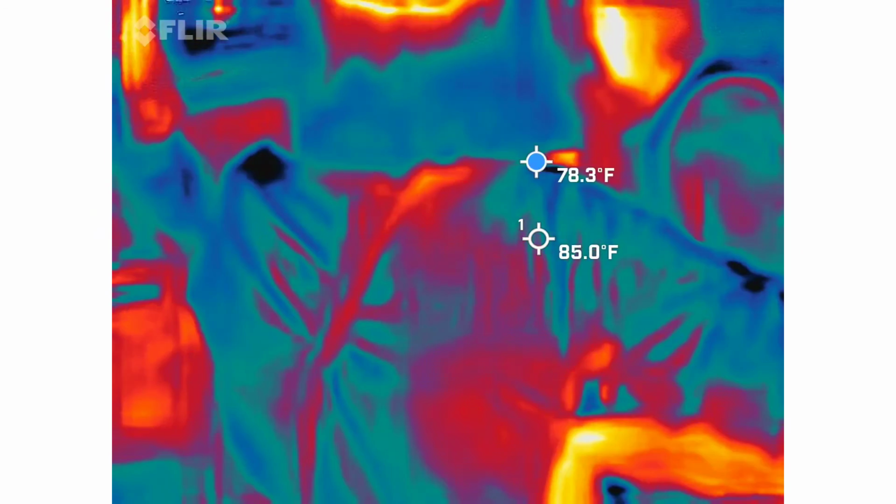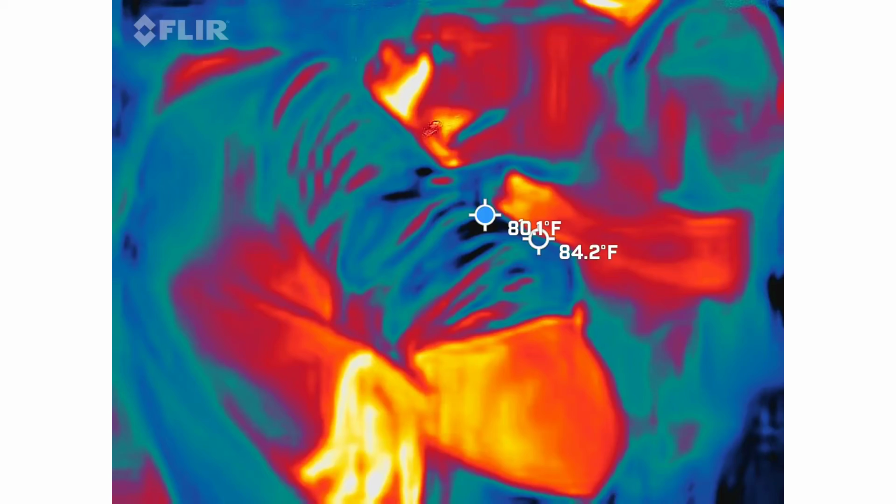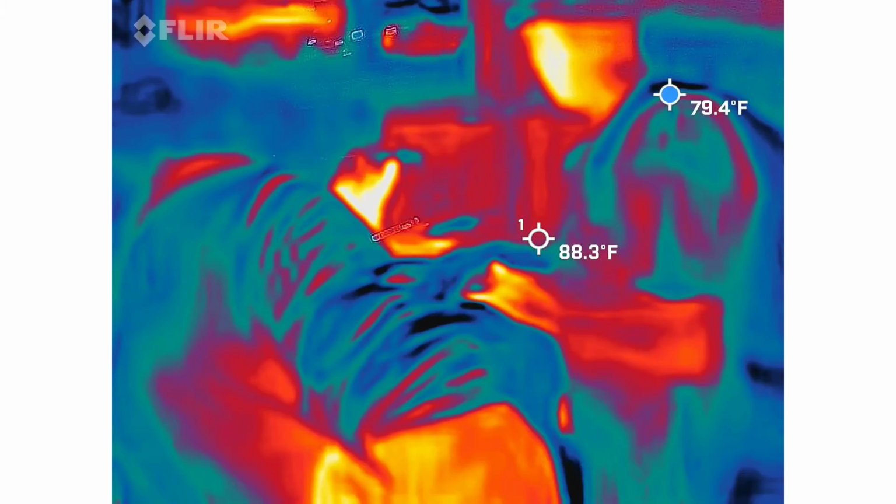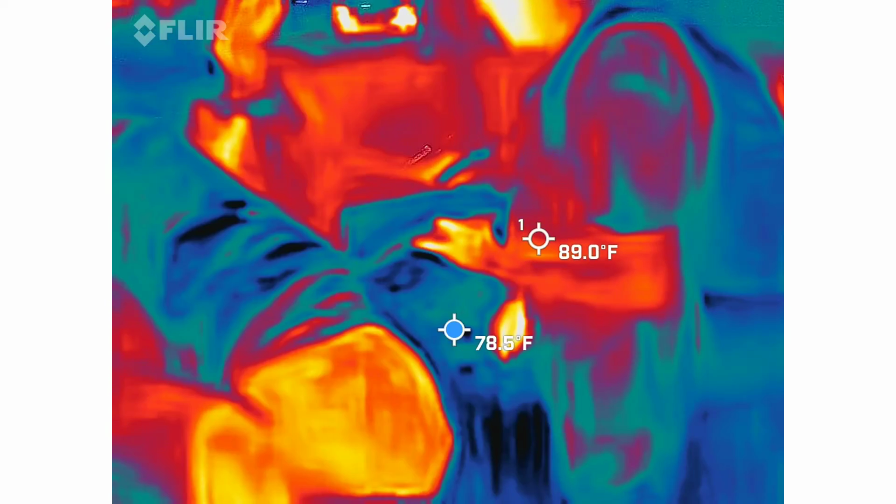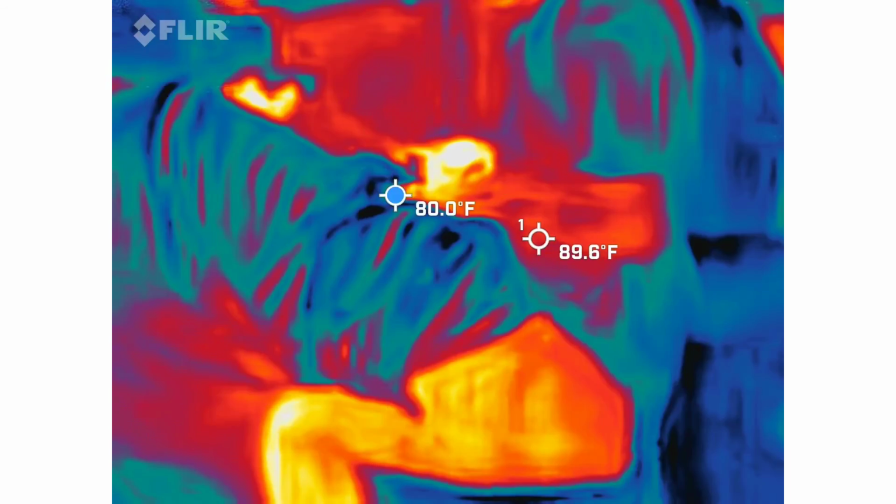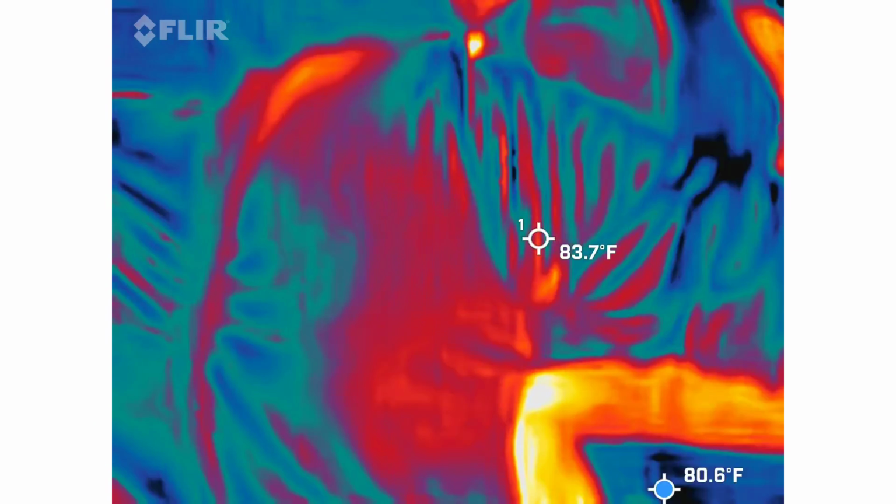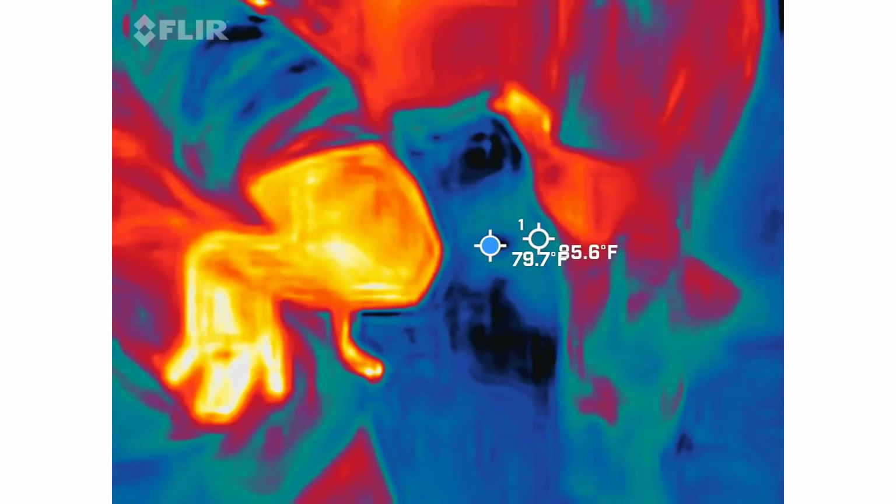Purple, please. Eliza, can we see purple? How about blue then? Blue was really cool.